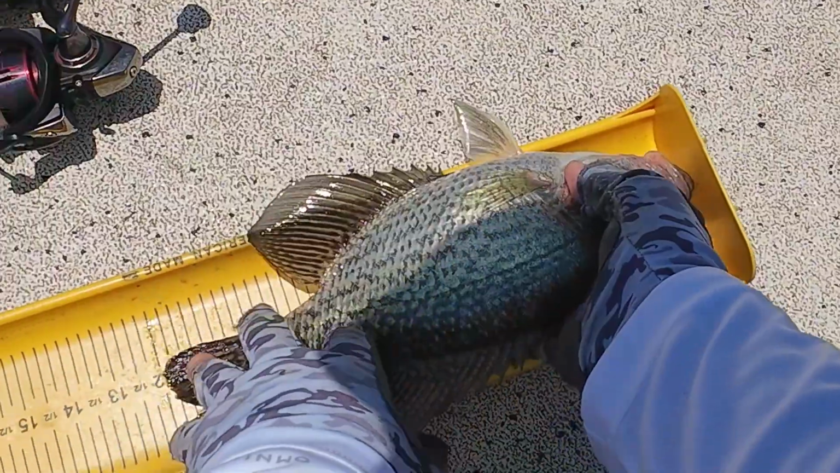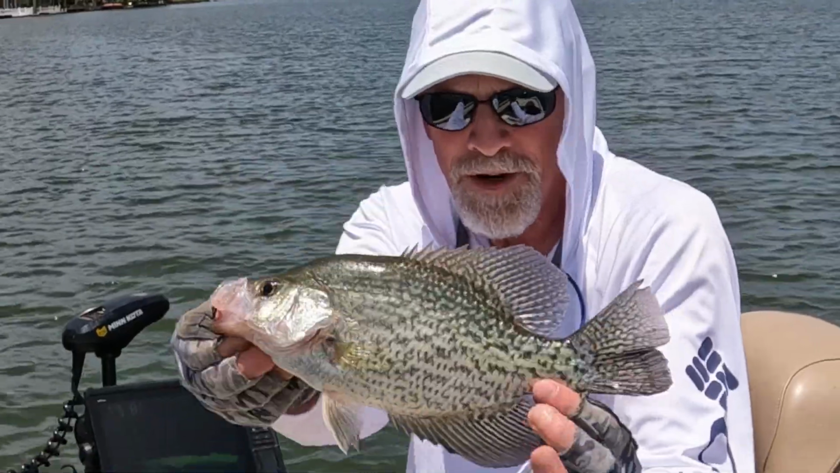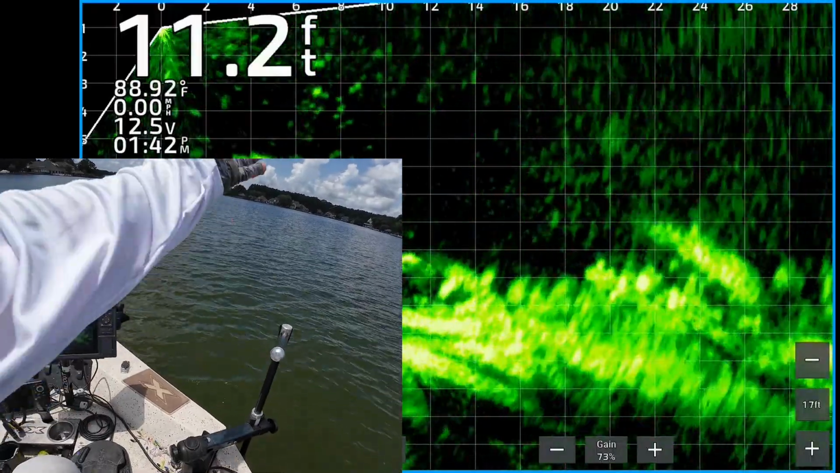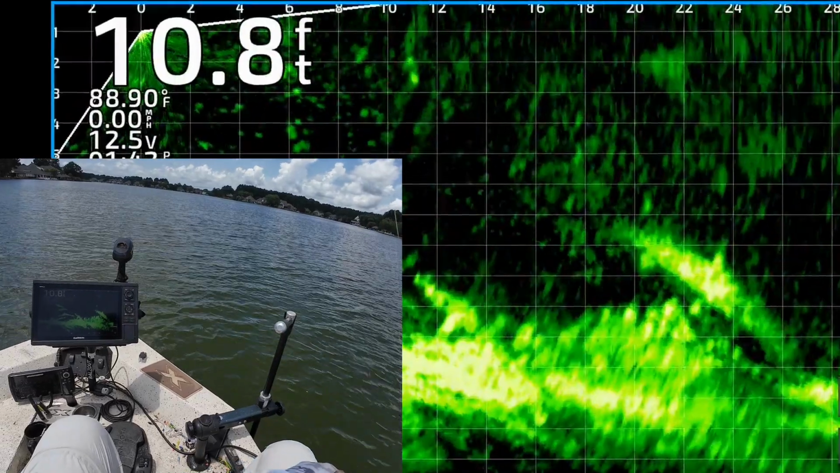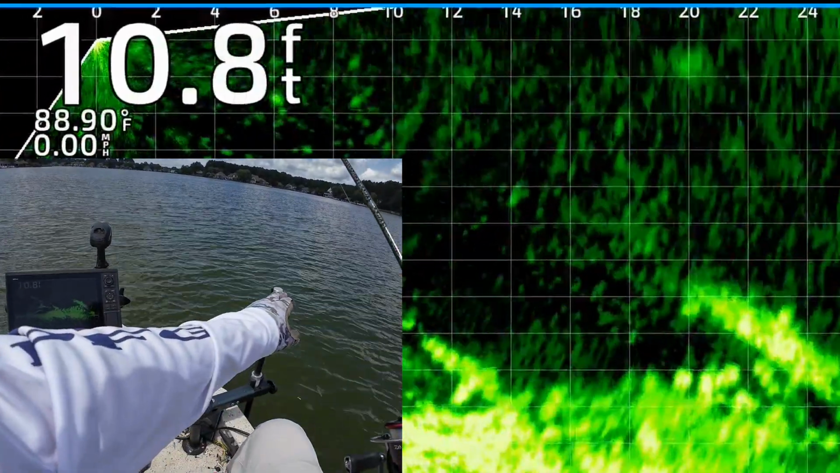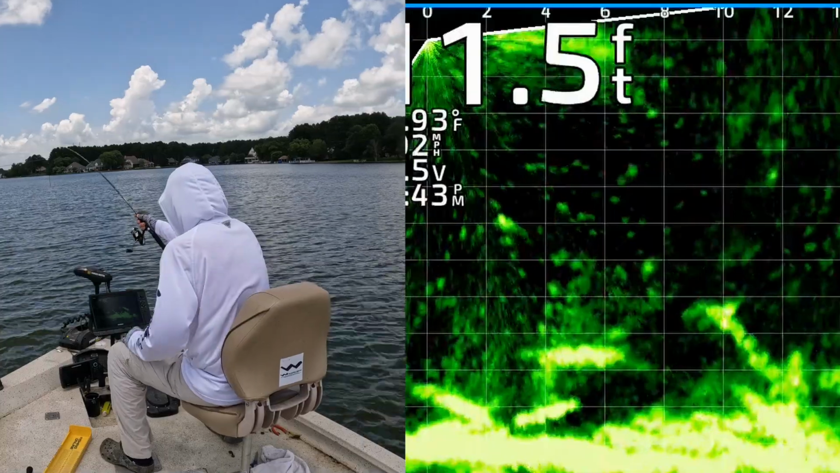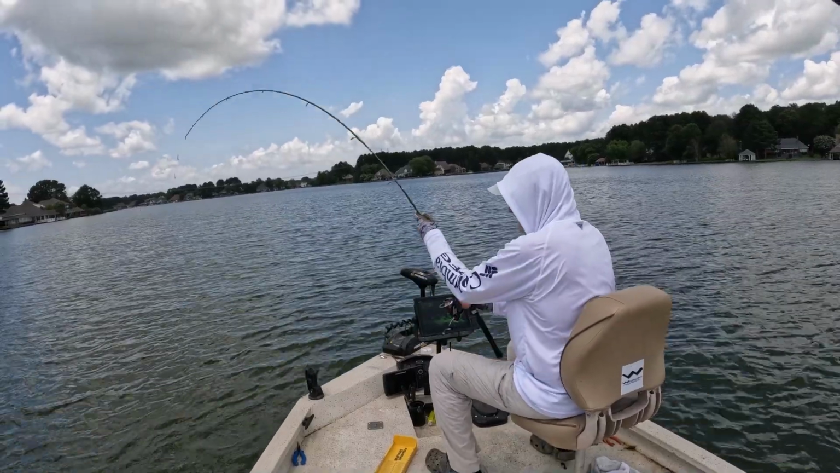See what we got here. He's got to be over 11 and a half. Black crappie, 11 and a half. Get back over there. I know it breaks people's hearts for me to release these fish because they are so good to eat, but I didn't have a chance to clean them. There's my jig and weight. Got that one. He came up and nabbed it. 14.3. There's a bunch of them in there too. Hopefully I'll get a couple more.